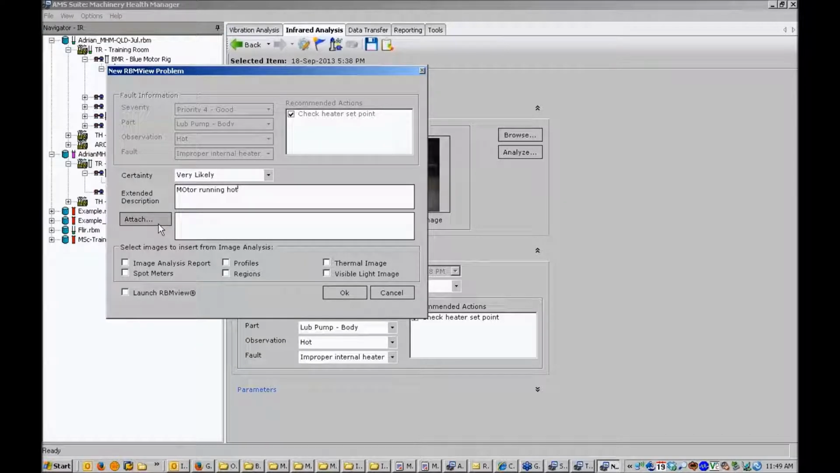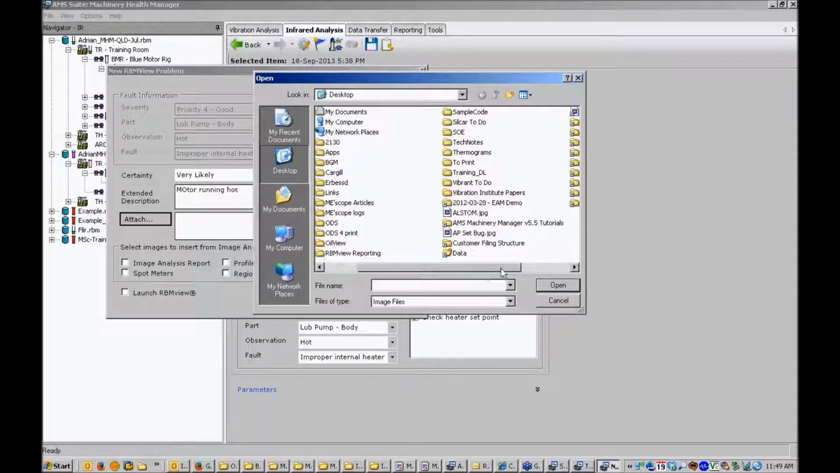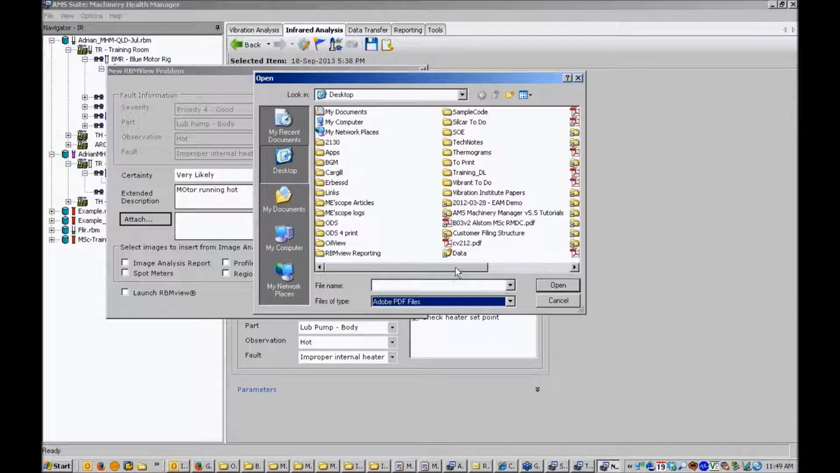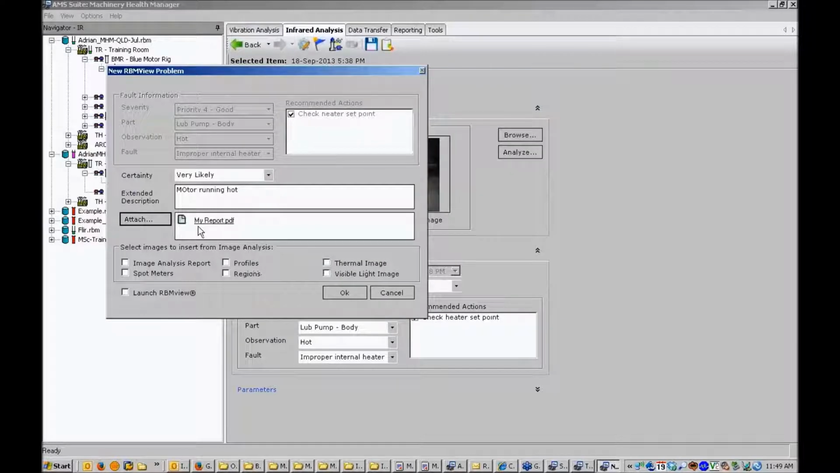I can also add attachments to that RBM View entry, just as I can if I was using RBM View directly. For example, if I had a PDF file from a third party, and I happen to have a PDF report here because I created one earlier. So I choose PDF files, and I should have one called My Report. I select that and open it. You can see it's now attached My Report to that RBM View entry.